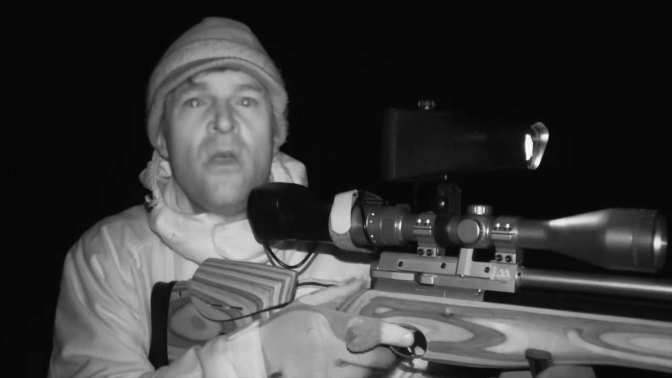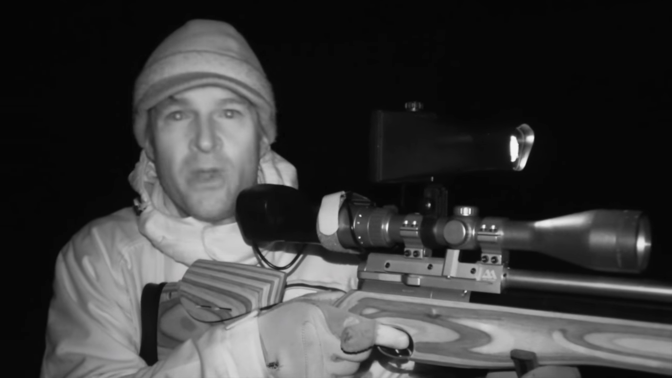Right, well, it's been quite a while since that last shot, and it's gone completely dead here now. We haven't seen a rat since. So what we're going to do is move along a bit further down the farm to a spot where we can cover a heap of rubble where there have been rats nesting in the past. Now, we haven't got any bait spots out there, but we'll give it a try.